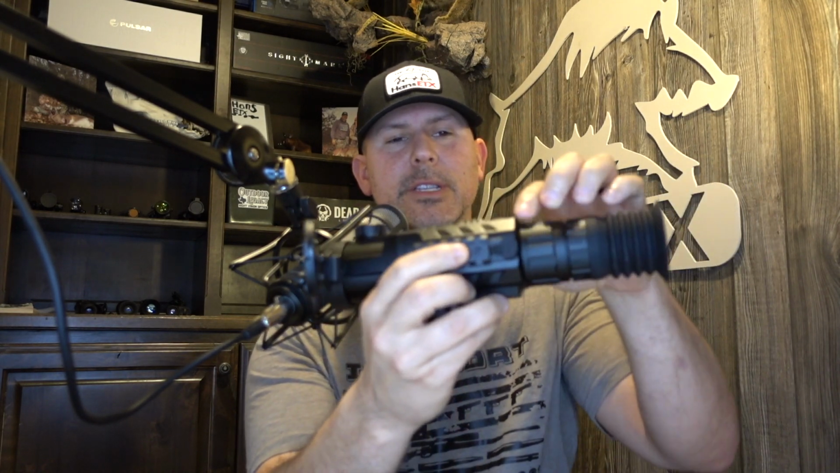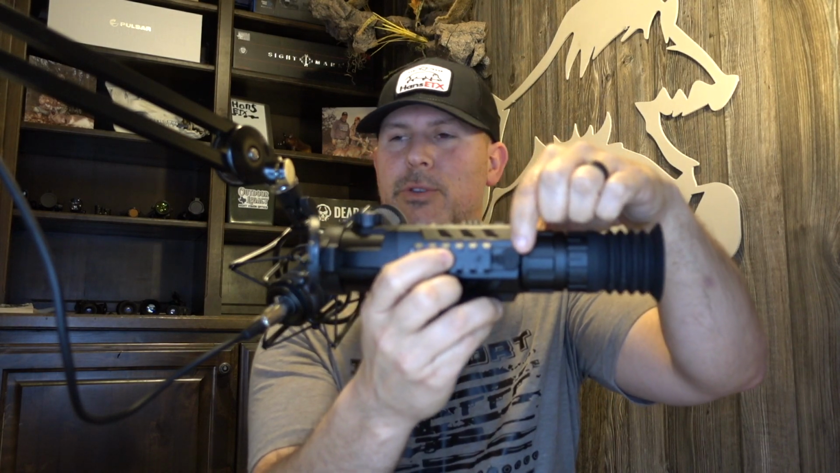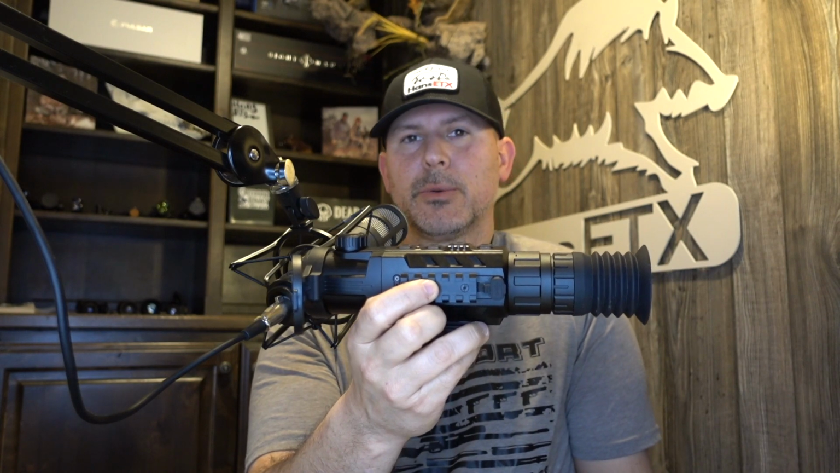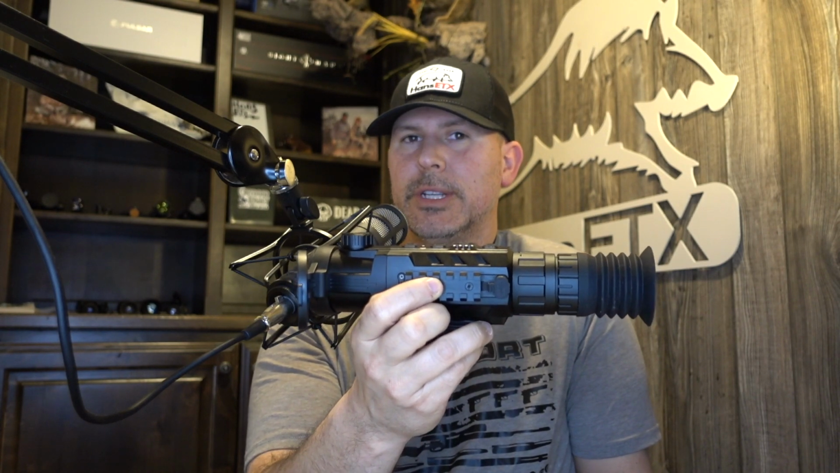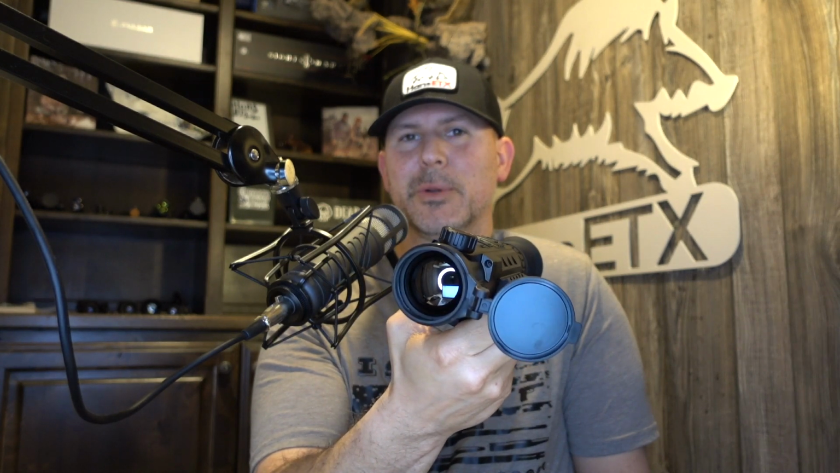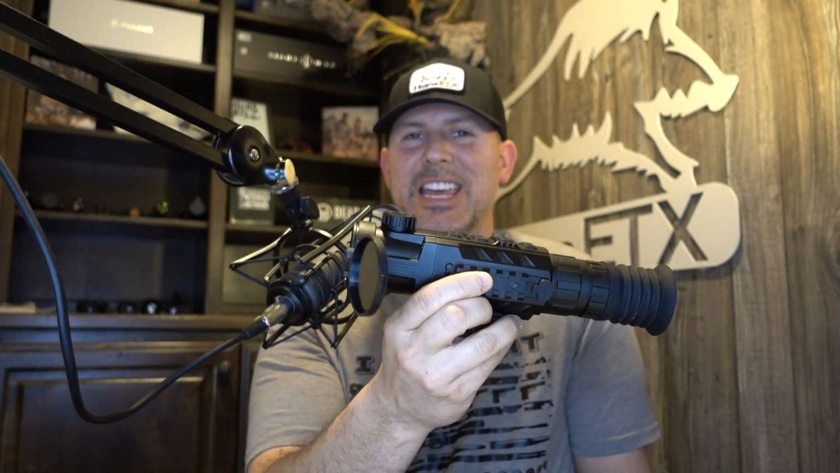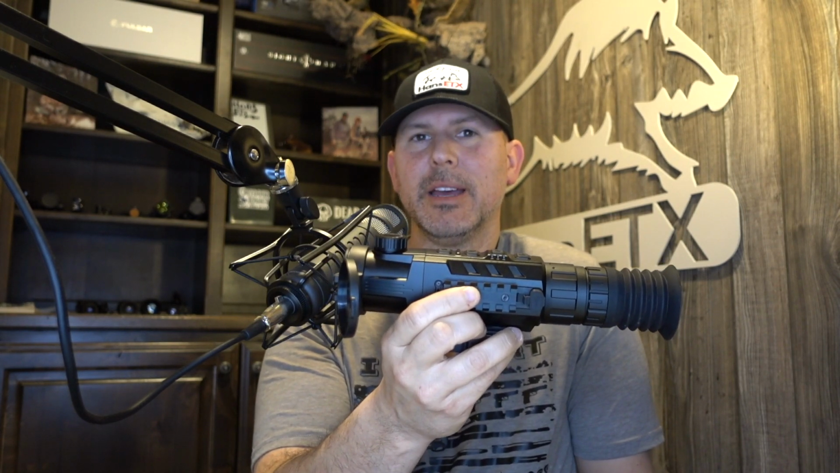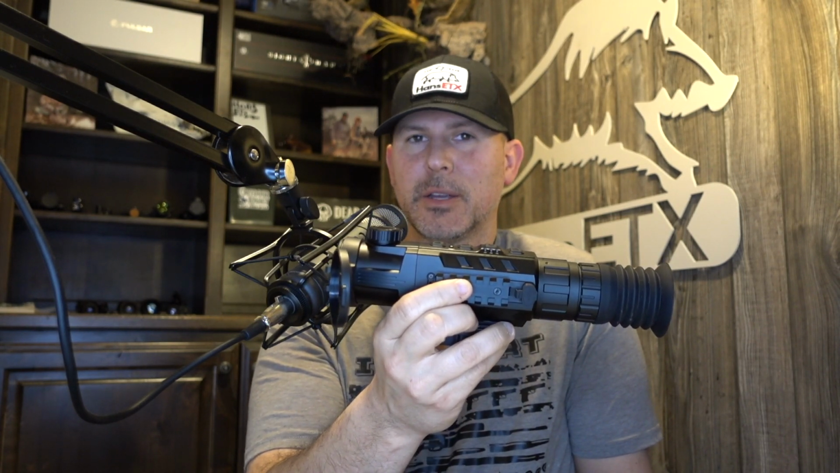You've got your charging port here on the side, so it does come with a cable that you can plug into the wall to charge the scope, or to connect it directly to your computer to download videos. We'll say this so people don't call up and say, why didn't you say that? If you plug this into a computer, it's going to have to be a Windows-based computer.